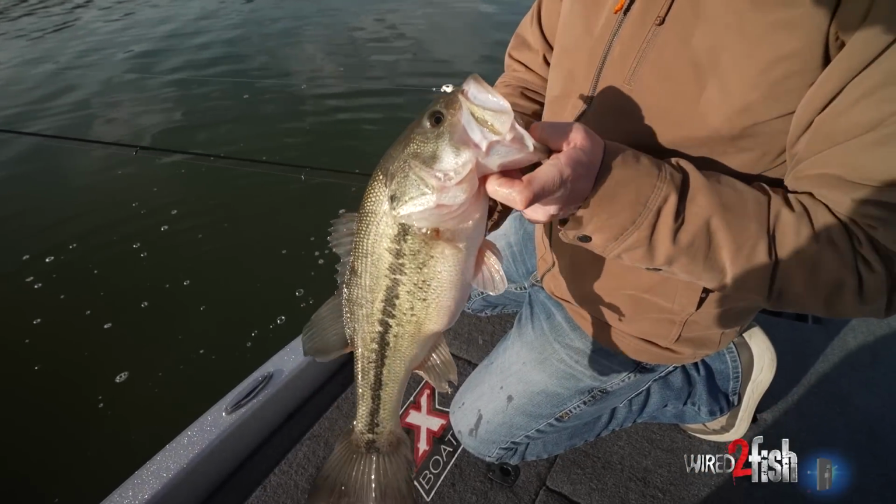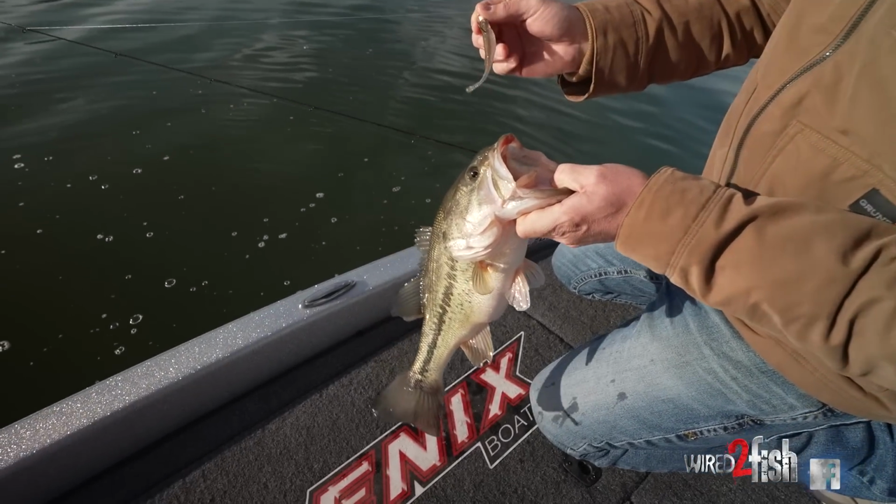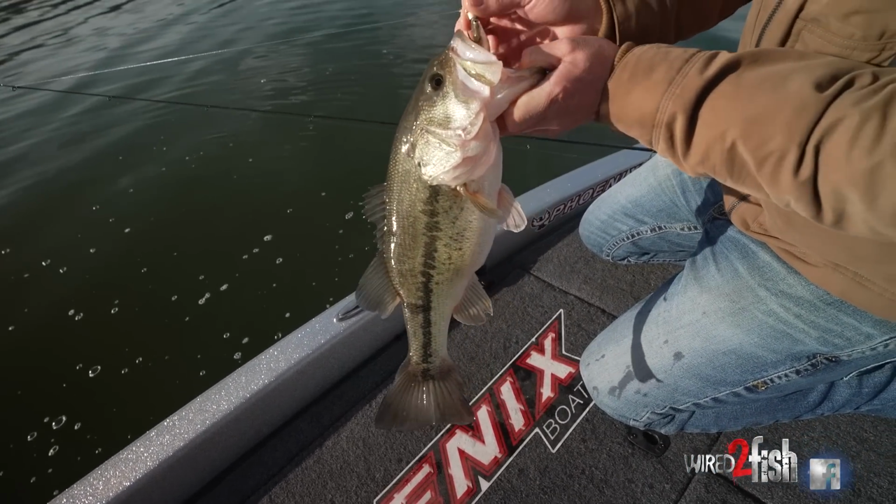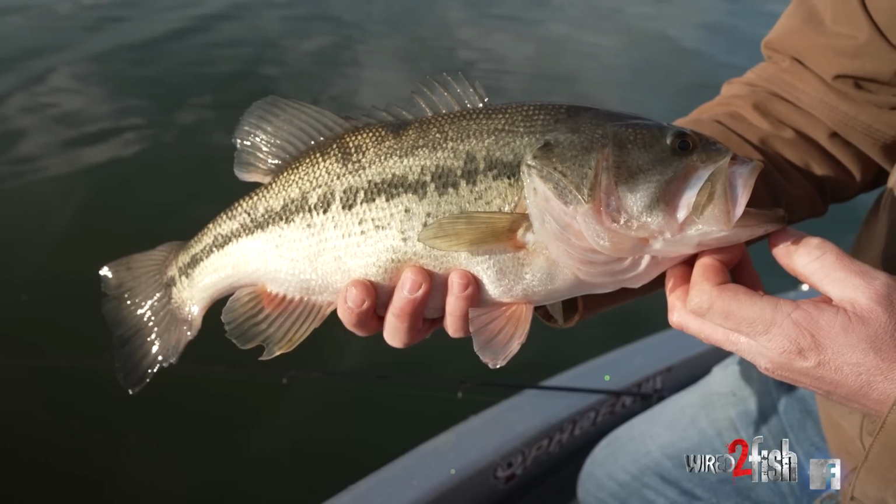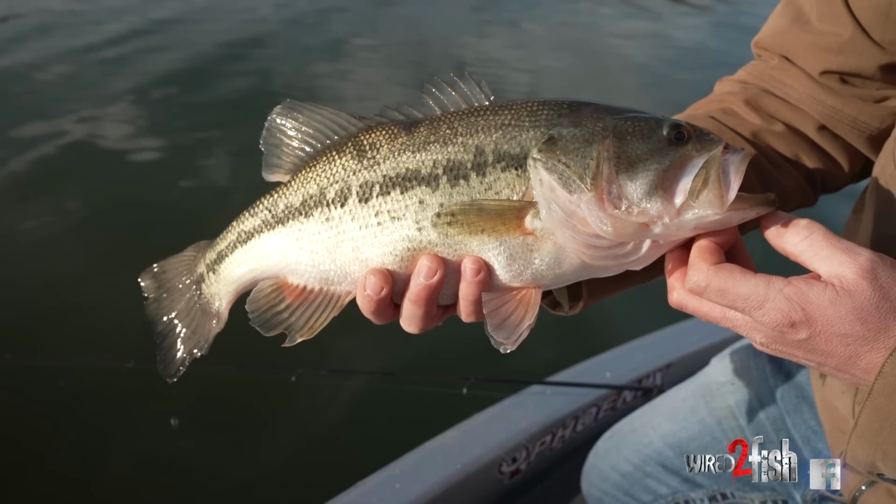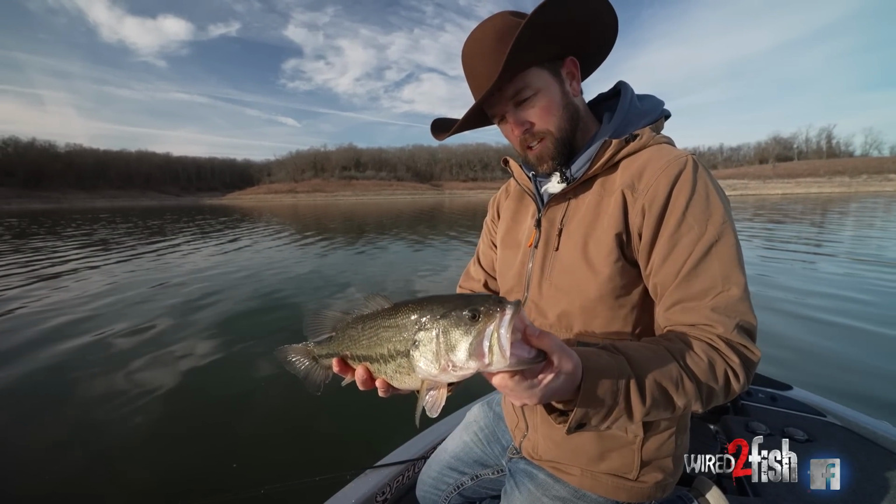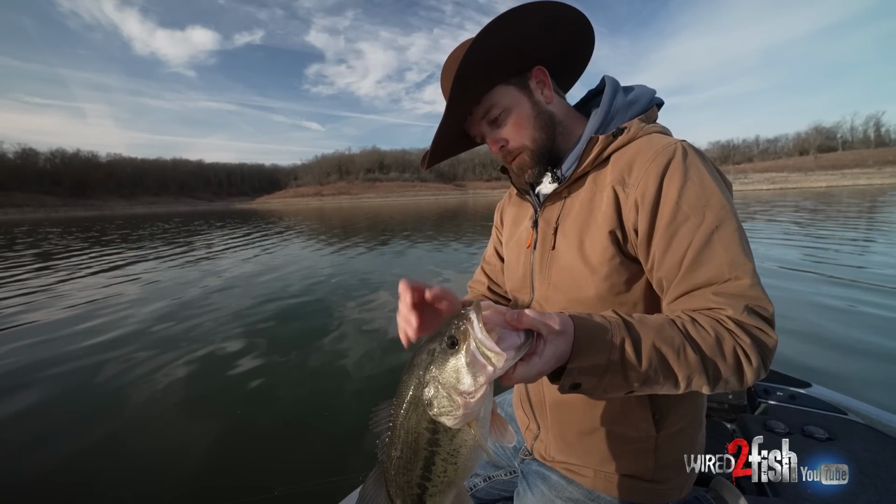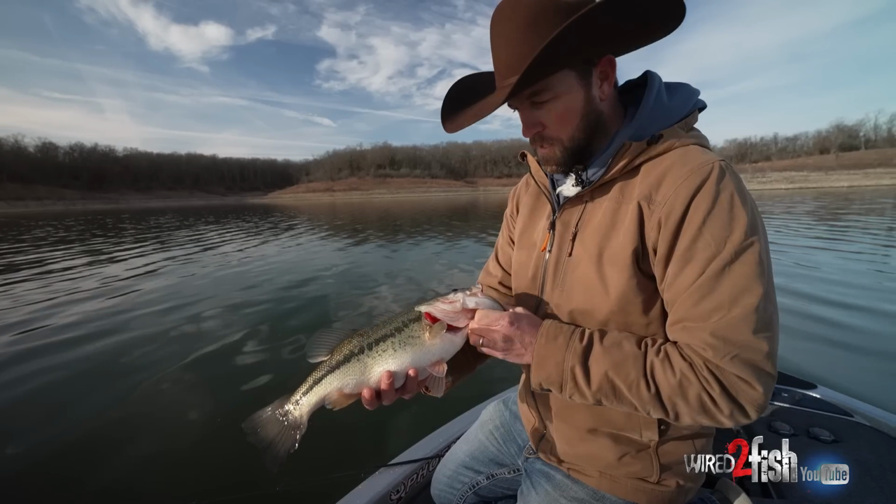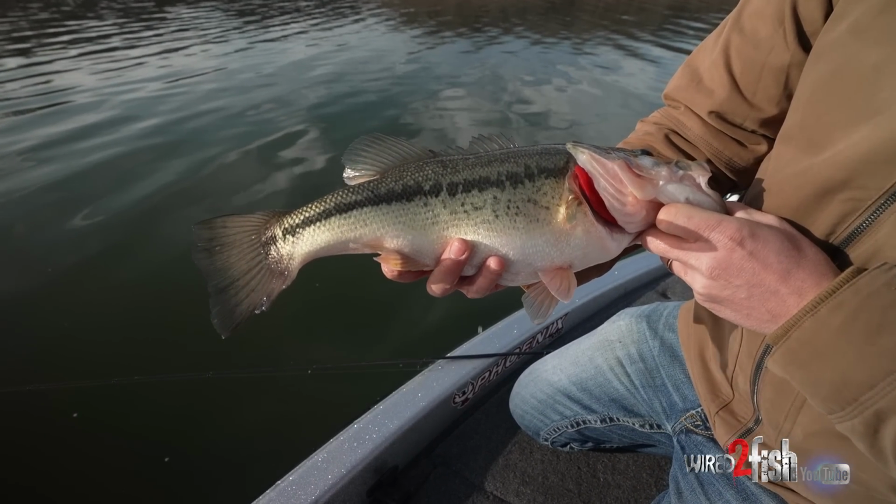Now that fish right there, he swallowed that Berkeley drip minnow. Super realistic looking. Got him right there, but look at that fish. Super healthy. Most of these fish are gonna be really fat. They're up there looking for shad and stuff, but that fish was only like 5 foot under the surface. And I threw that minnow out there and just kind of got it close to him and wiggled it right above his head, and he came up and sucked it in. That's what you do, you know? That's a beautiful fish.